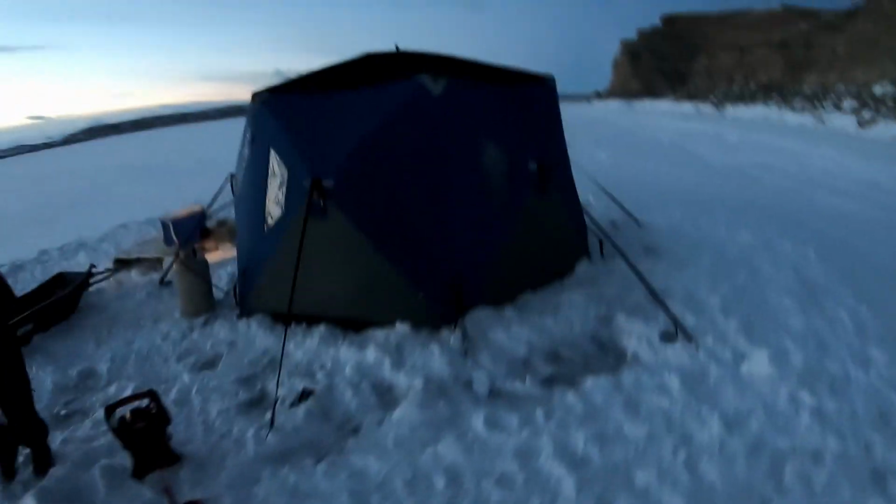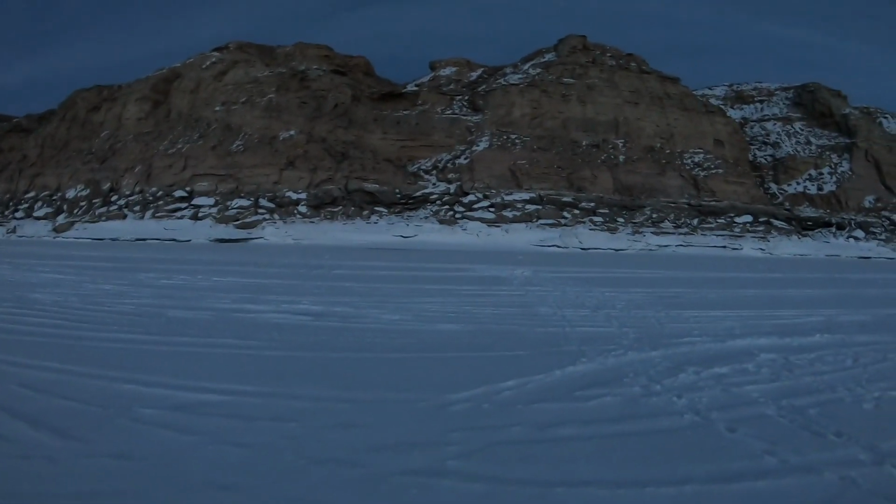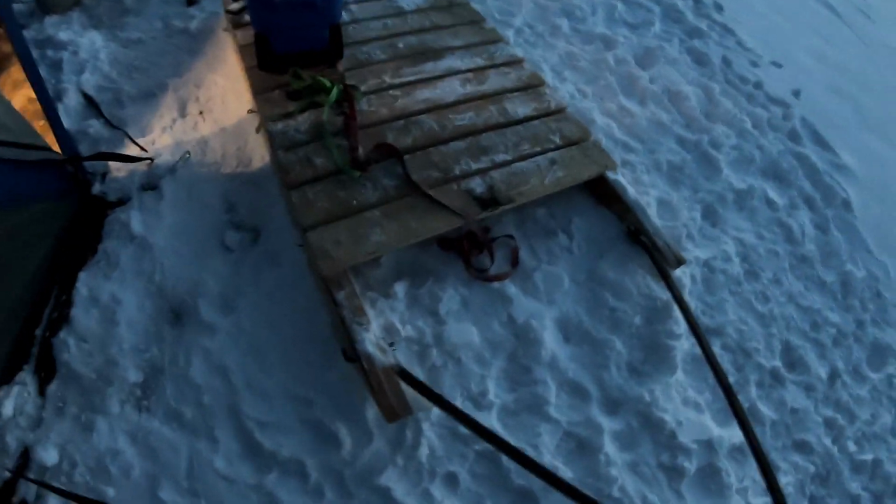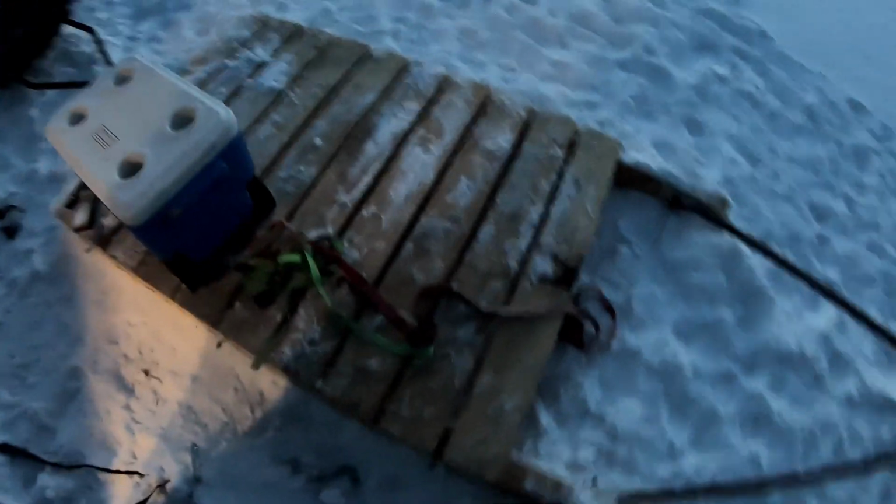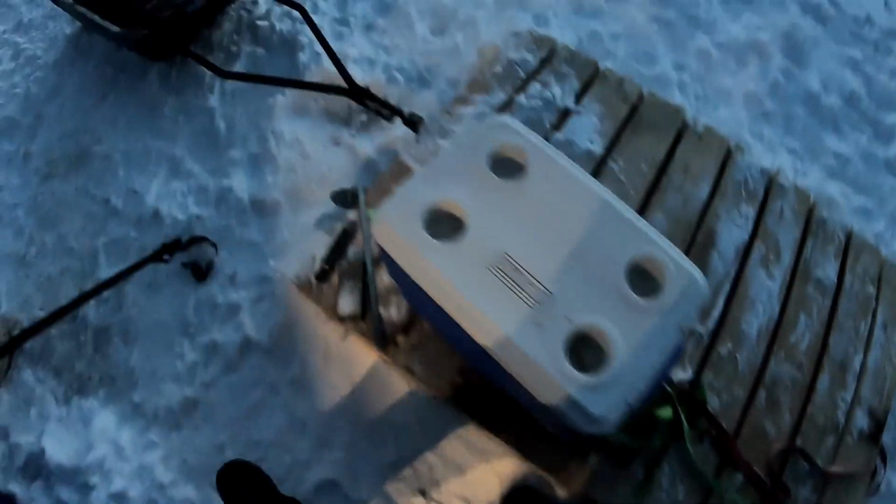Quick little walk around. Got it all set up. We're about 100 feet or so off the shore. About 30 foot of water is what we're sitting over right now. Just enough snow on the ice to ride the machines, which worked out great. This is our little trailer that we use for the floor. Do a better view tomorrow of it. That trailer hooked up. Had them both loaded up good.